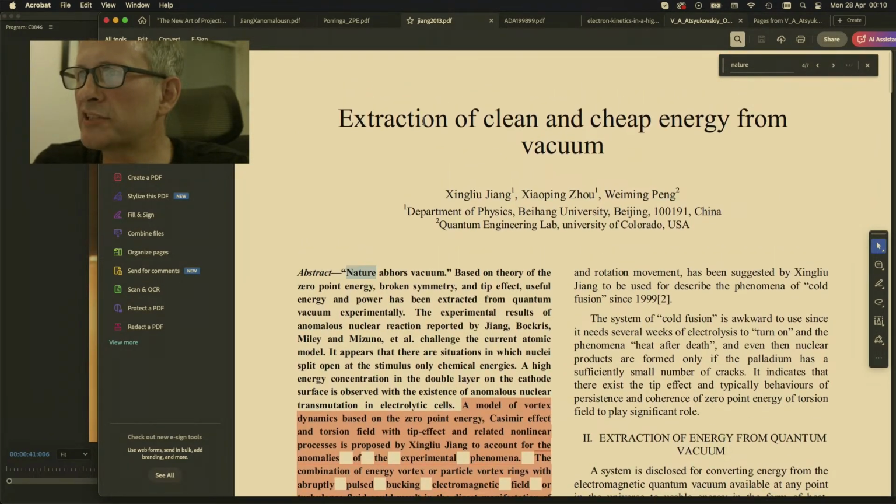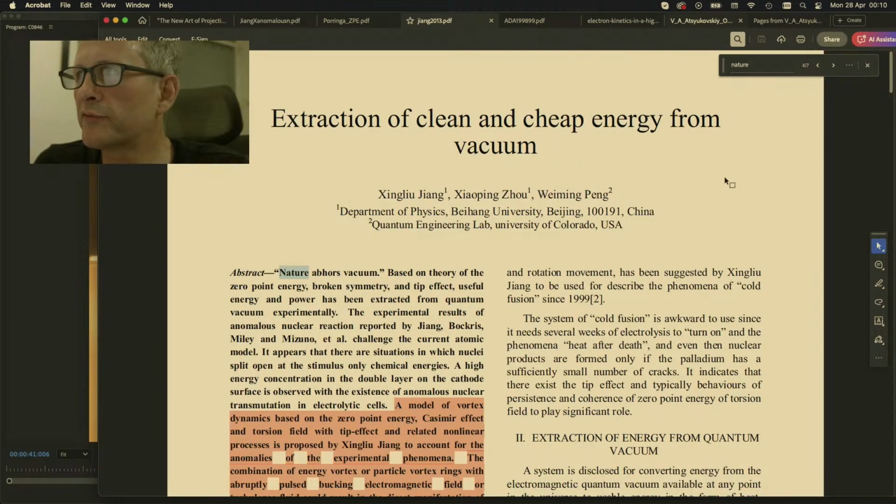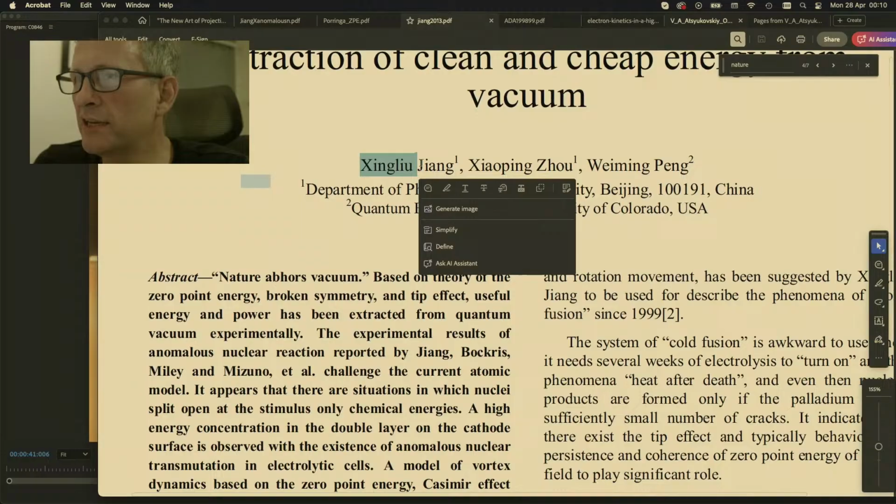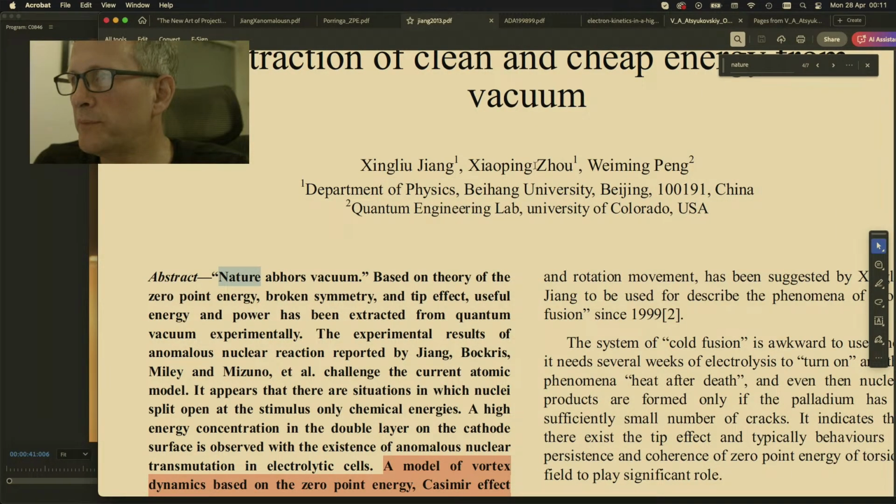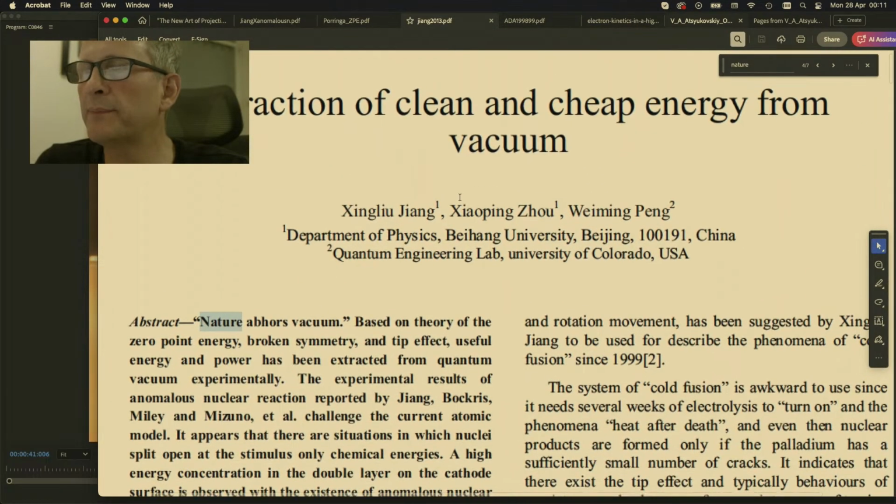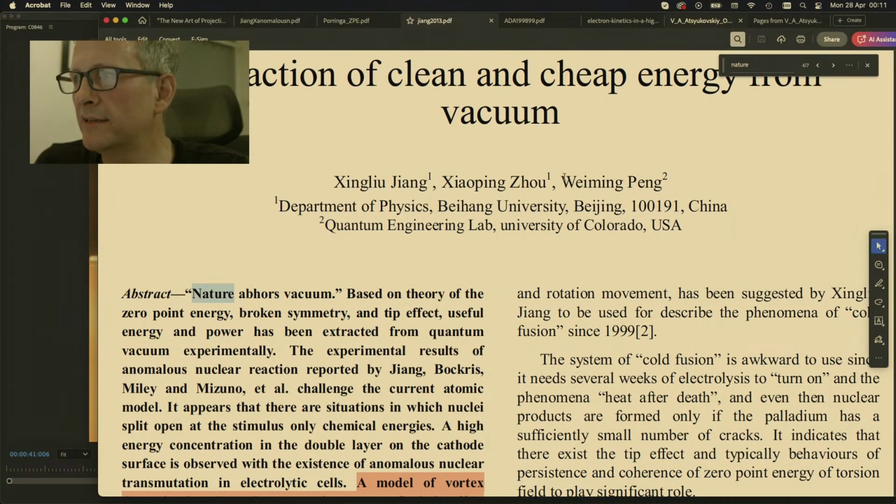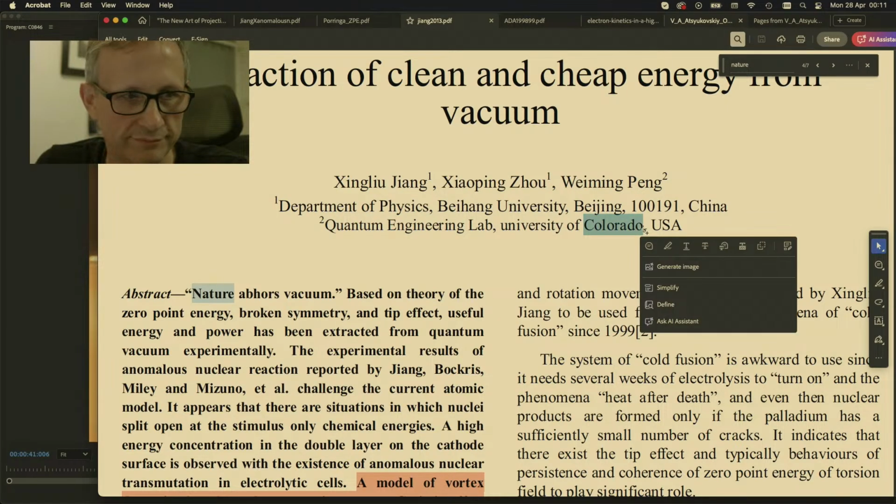So this is extraction of clean and cheap energy from vacuum. The main principal author we've just seen, Jingliu Yang, Xiaoping Zhao, and Weiming Peng, Department of Physics, Beijing. And at this point here, and this paper is from 2013, the third author here is working at the Quantum Engineering Lab at the University of Colorado in the US.